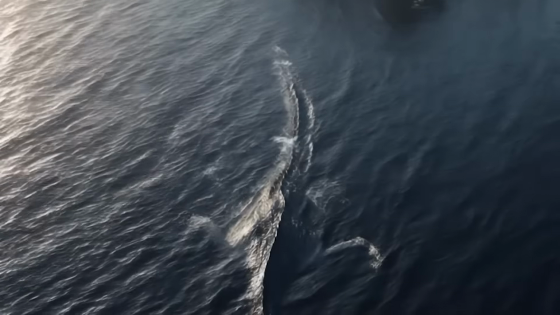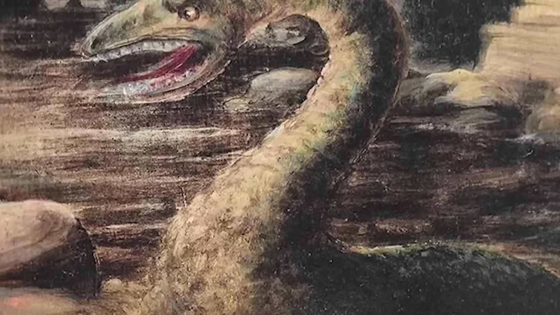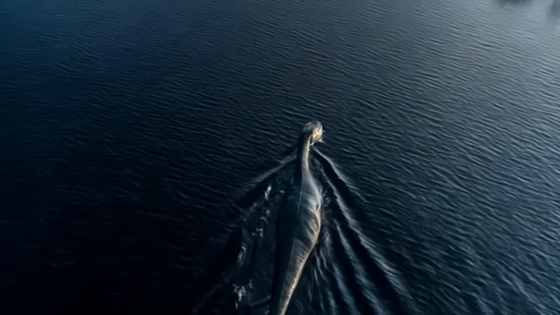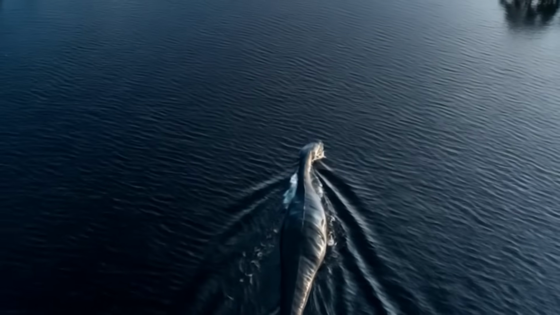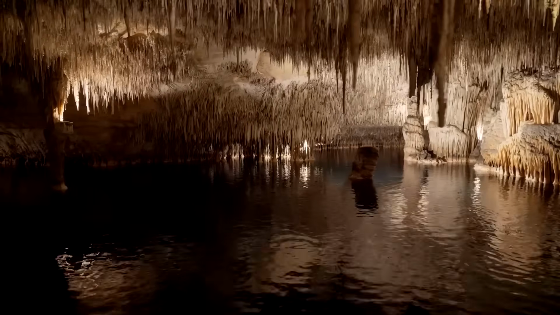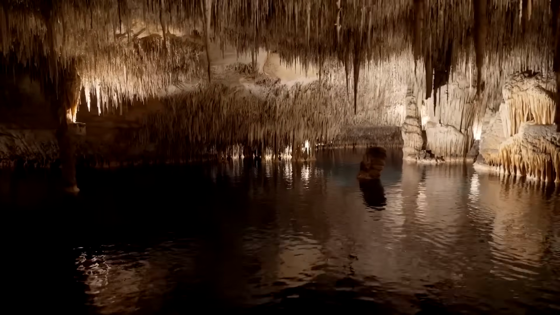Fishermen talk about missing gear, lines getting ripped apart for no reason. Divers tell stories of swimming through the caves and feeling something huge following them, brushing past without ever surfacing. One story has a guy seeing this massive shadowy figure with a head big enough to crush a kayak, hovering in the icy water before vanishing into a tunnel. No one can say what it really is, but to those who've seen it, it's terrifying.